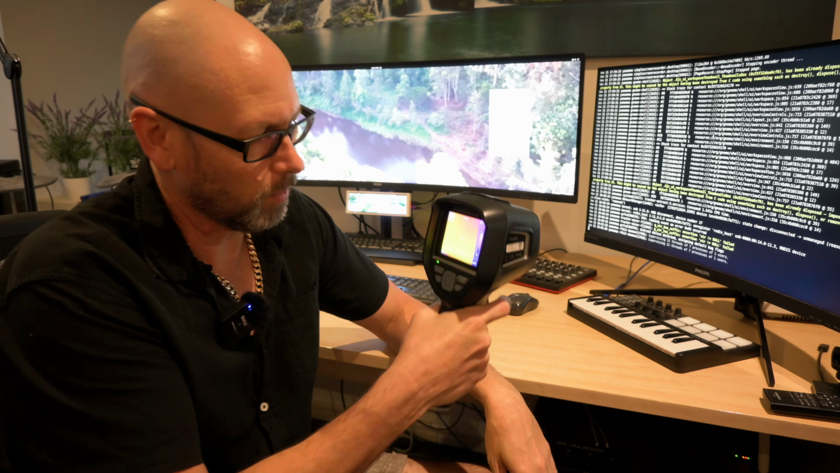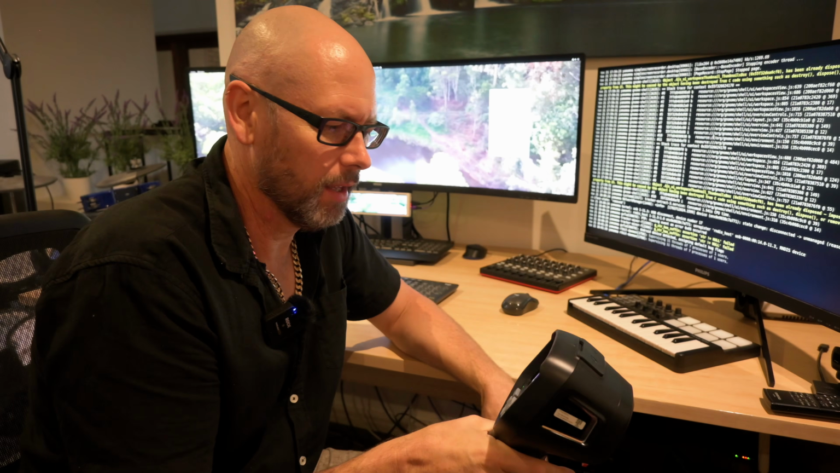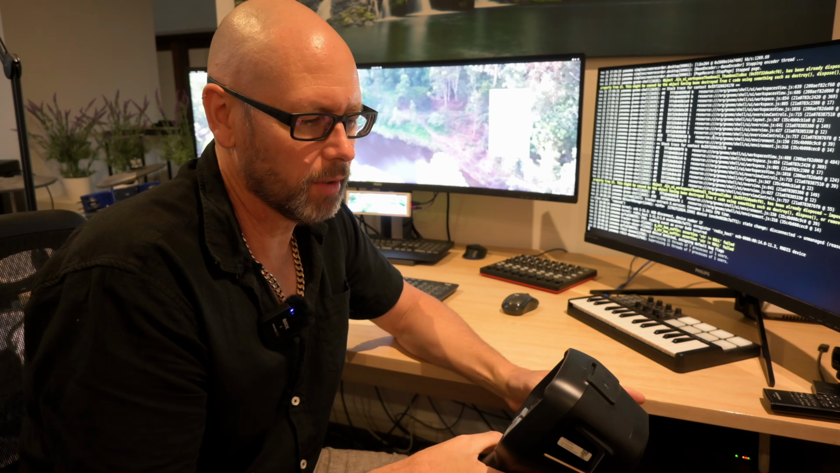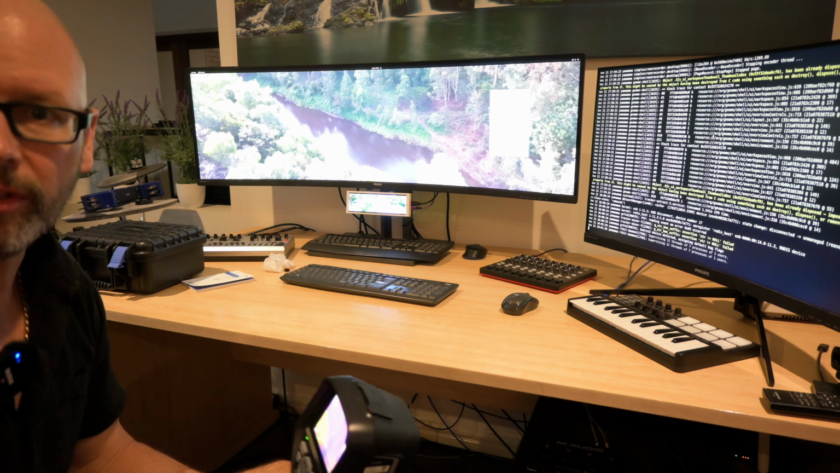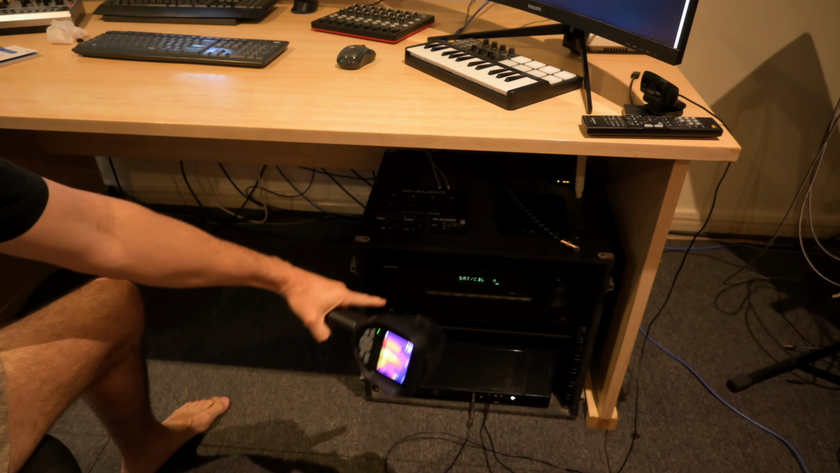Okay, so if I press the button once, it takes a snapshot, a picture. But if I hold the button, then it starts recording video. So that's what I'll do. I'll record this video and then I'll just put it in on editing. So if I go down here, I'll show you what I'm looking at. Down here, I've got an amplifier and a computer.